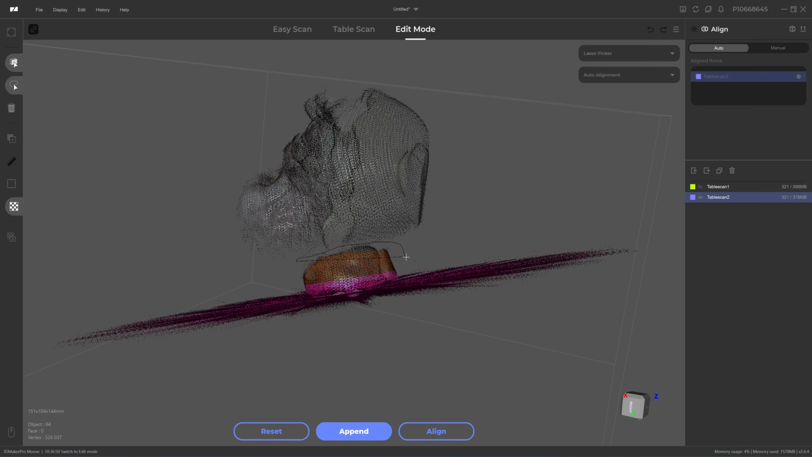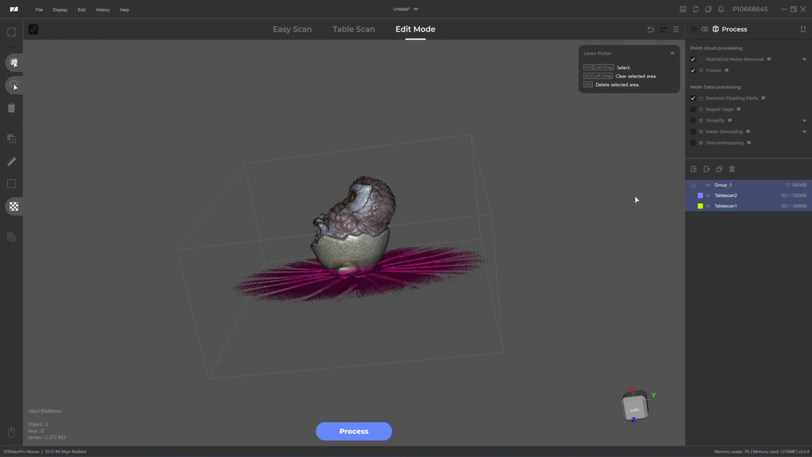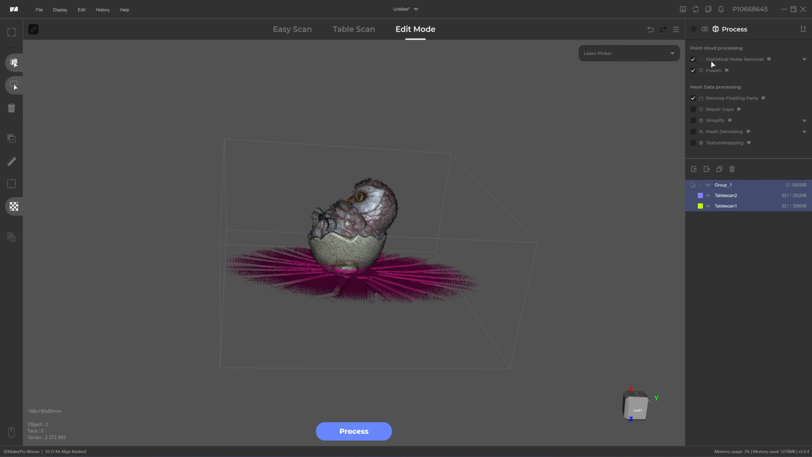I hold the Control key and delete some of them, so I will align the scans. Make the two scans visible, and the align item will be listed here in this menu. I click on align, I click on OK. Next process, I will fuse the point cloud: statistical noise removal and fusion. These two processes will create a mesh and the point cloud for you.